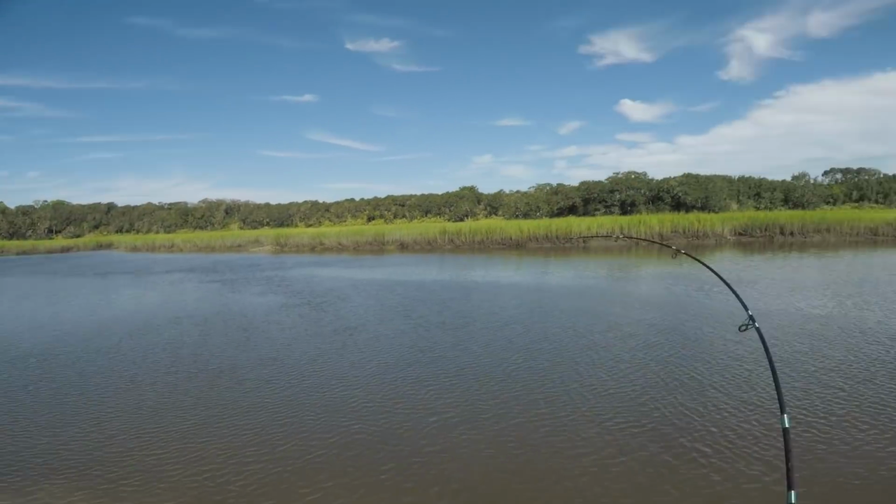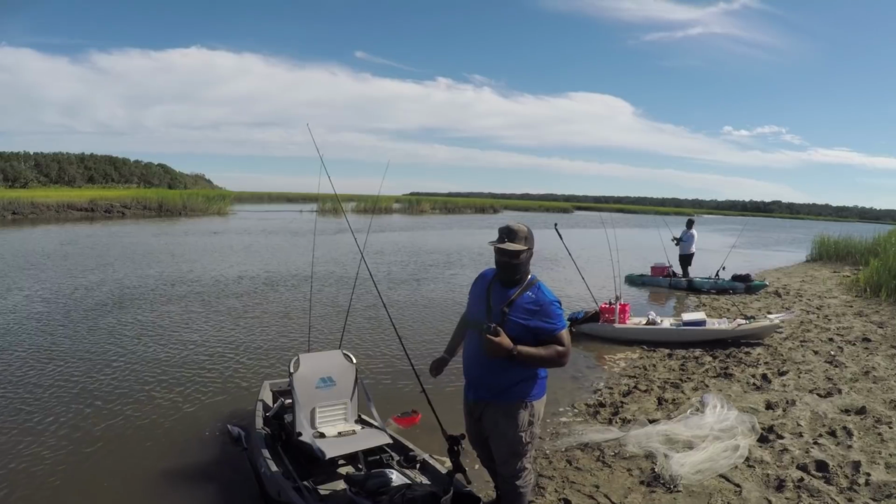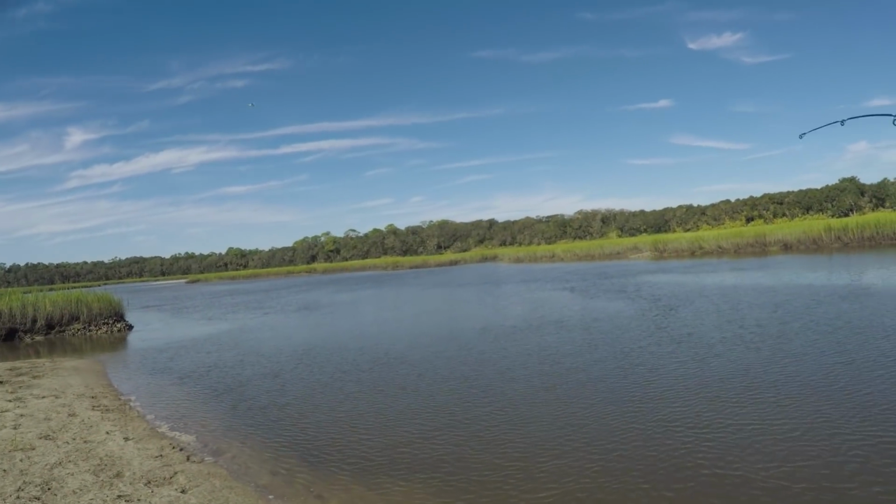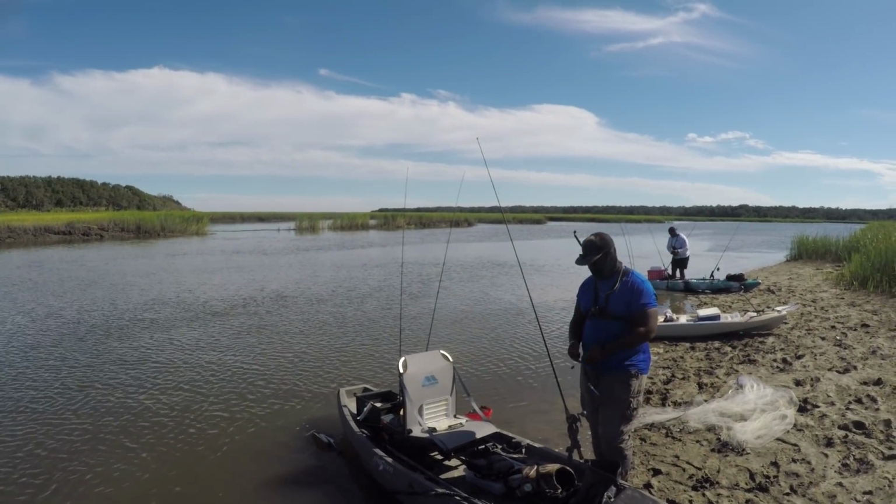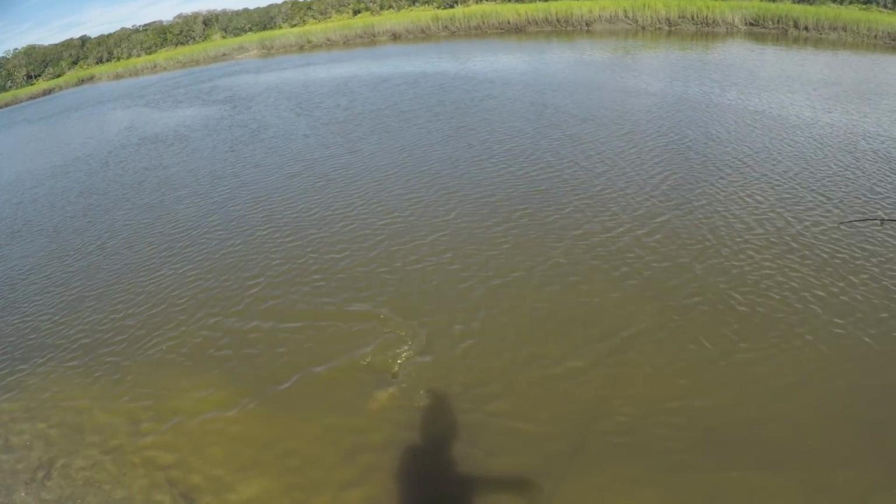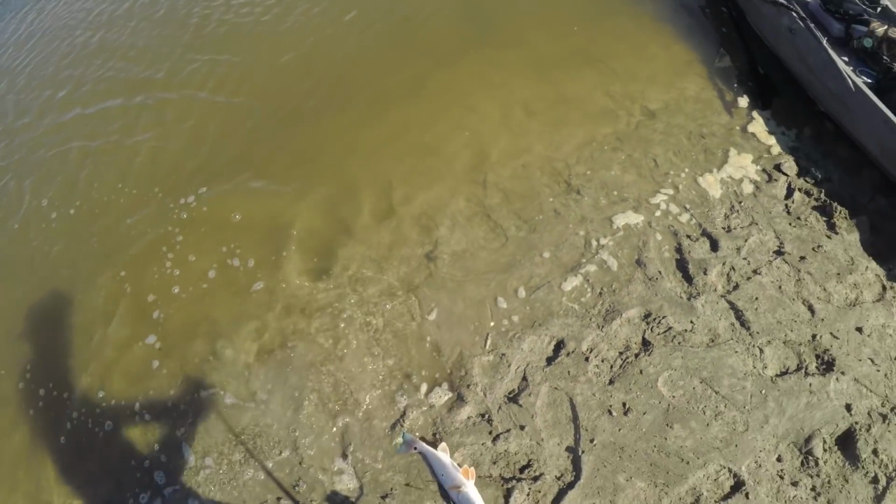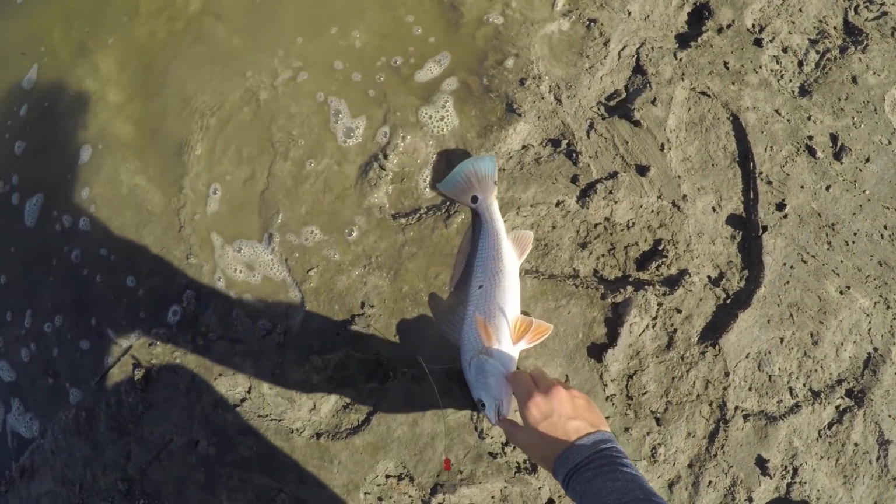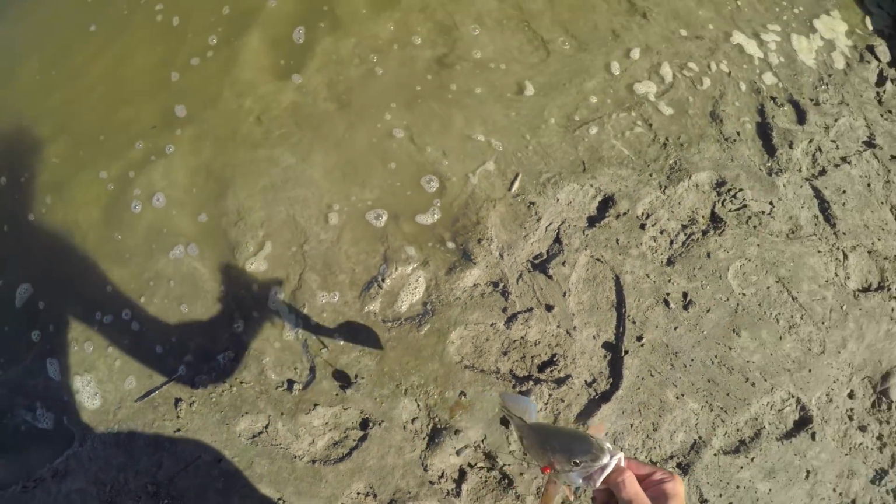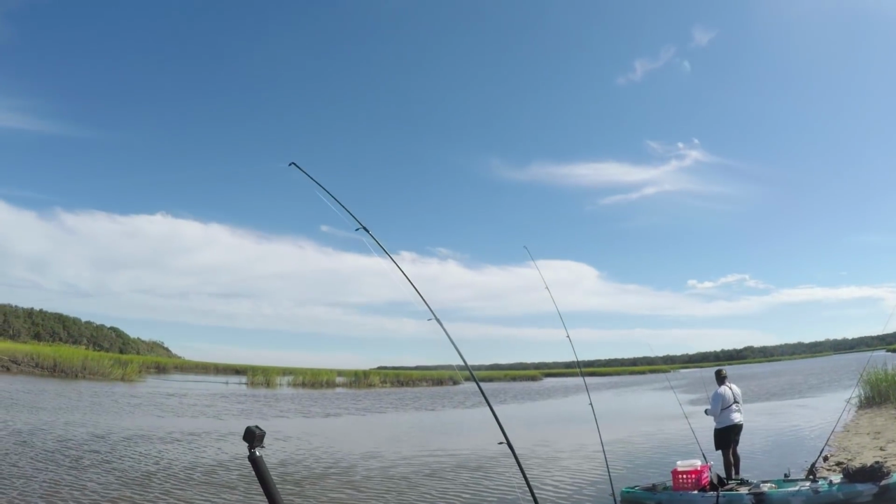There's one. Yep. On a 1/0 hook and shrimp, can't complain about that. Oh, little rat red. He looks savage for real. Another red, 2 spots on him, pretty. Throwing him back. Tried to swim away, he just swam right back at me.